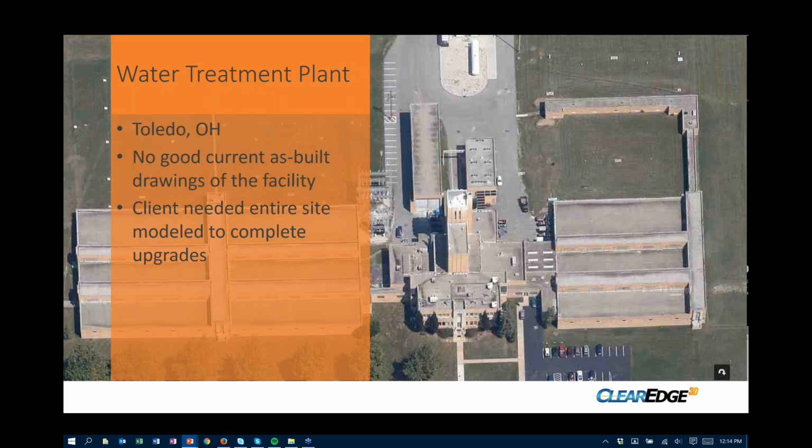So with that, let me introduce you to the project. As we talked about, we're going to do the water treatment plant. The project was located here in Toledo, Ohio, which is where our corporate headquarters is. We are a nationwide firm with our scan technicians spread around the country, but our corporate office is in Toledo, and that is where all of our engineers and architects are located that work on the post-field work side.